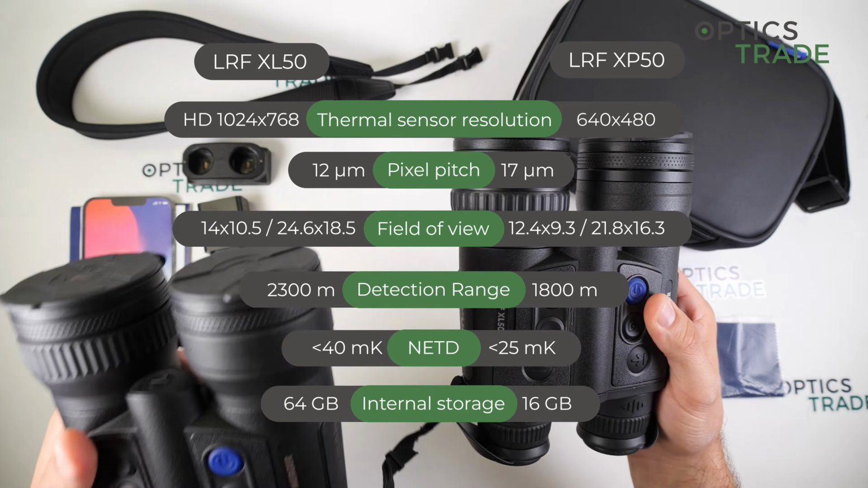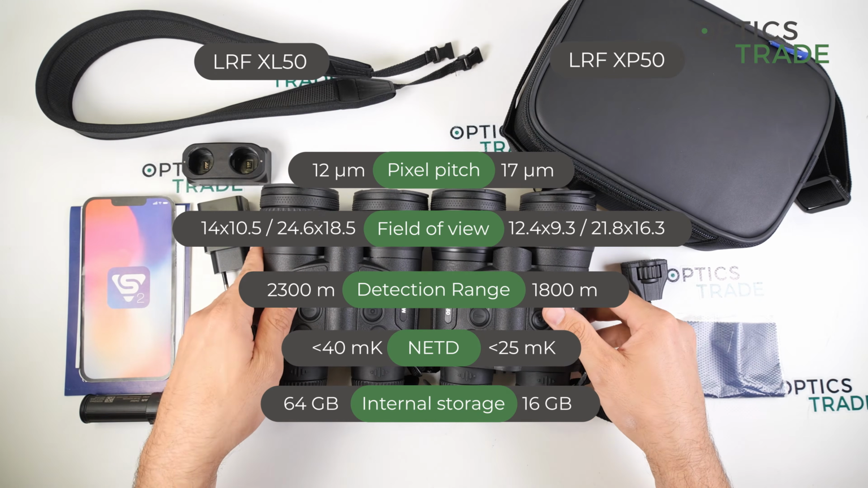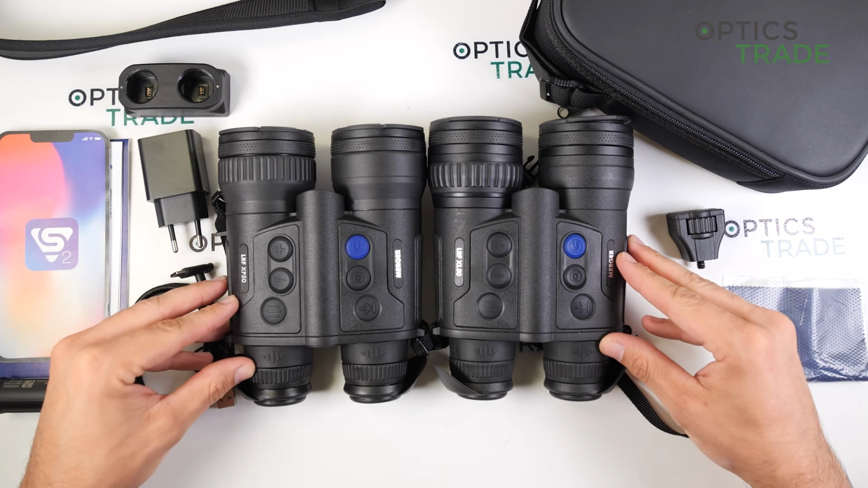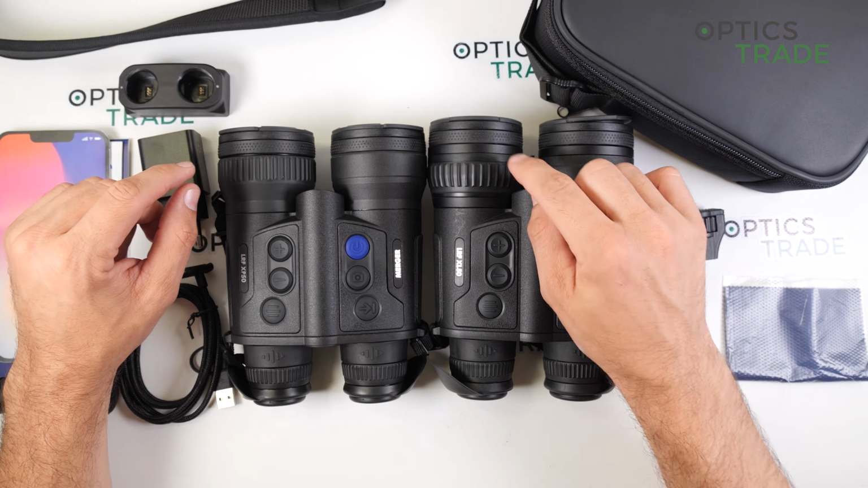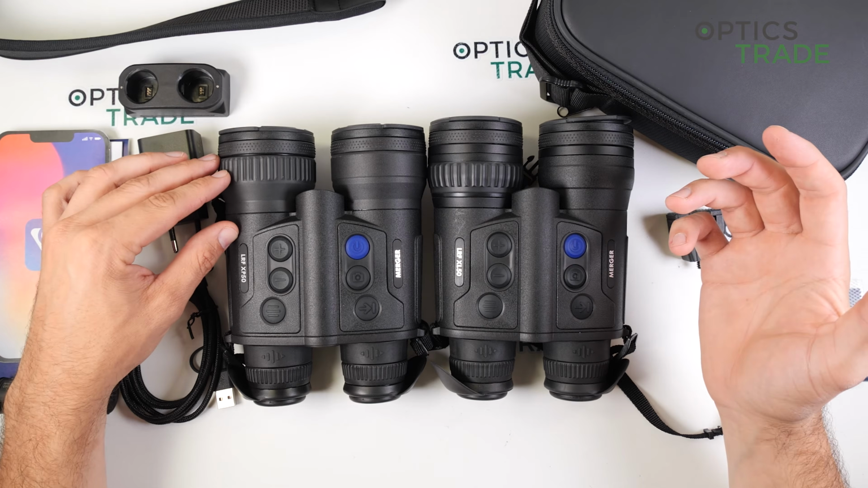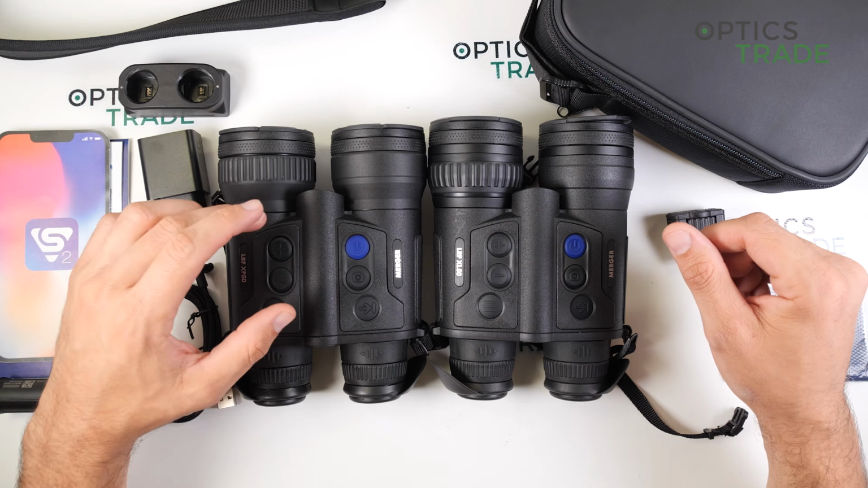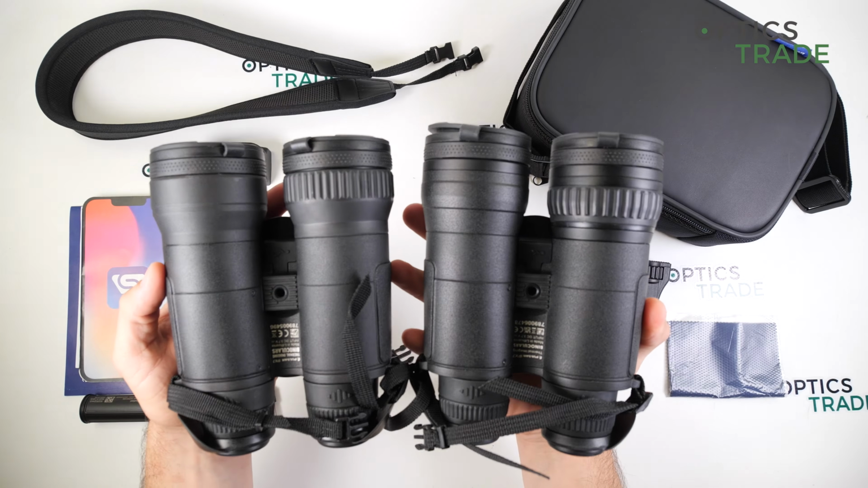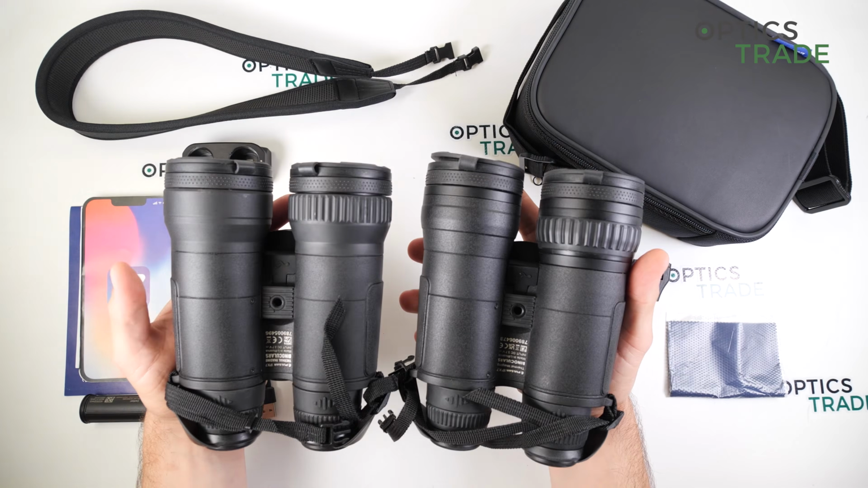I have here also the XP50 model, and as you can see, up to from here to this part, the devices are completely the same. The only differences are on the objectives. As you can see here, there is an additional ring, and it is slightly longer, but this is also the only difference which you can see visually from the outside. Also, if you want to look from the back, there are almost no differences between the devices.